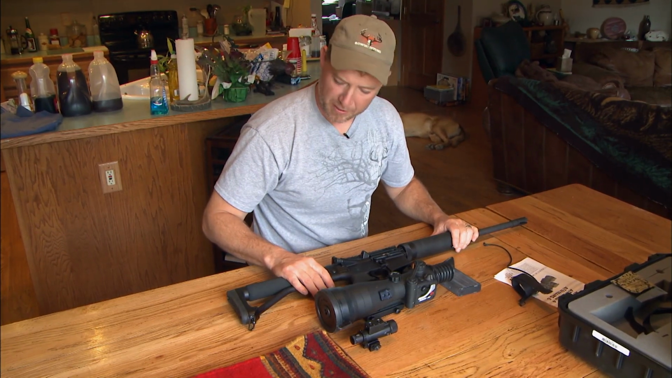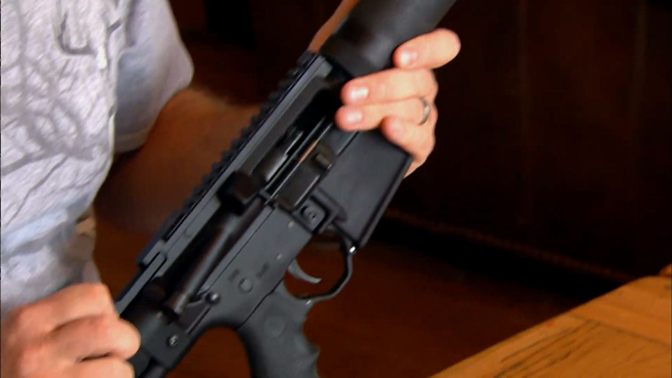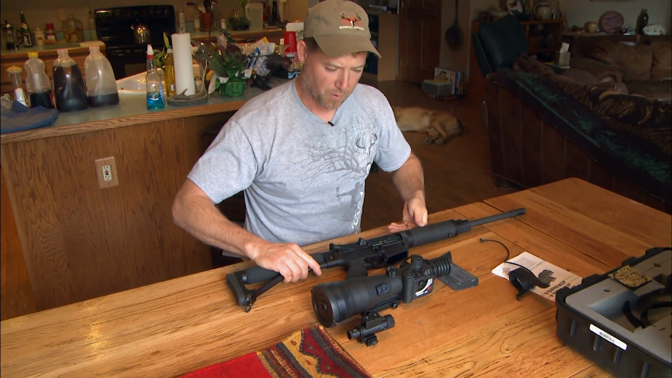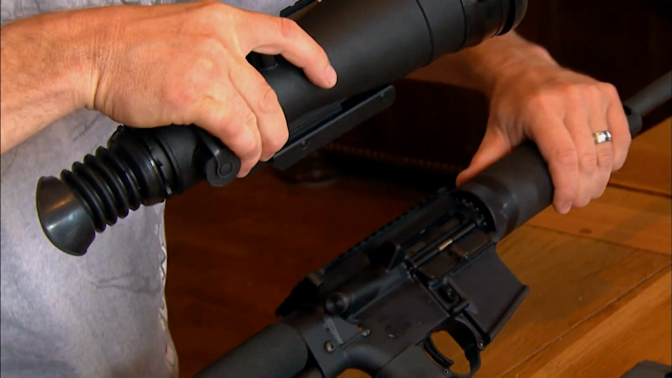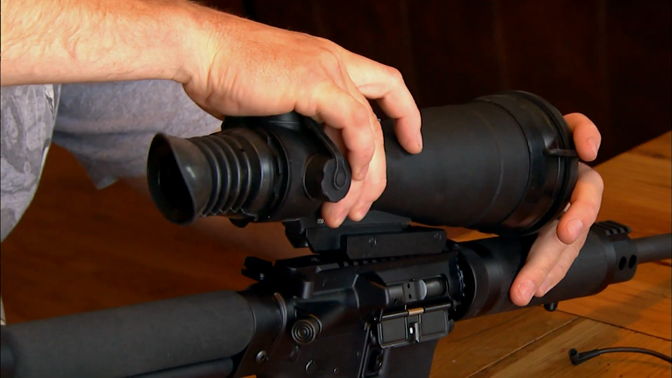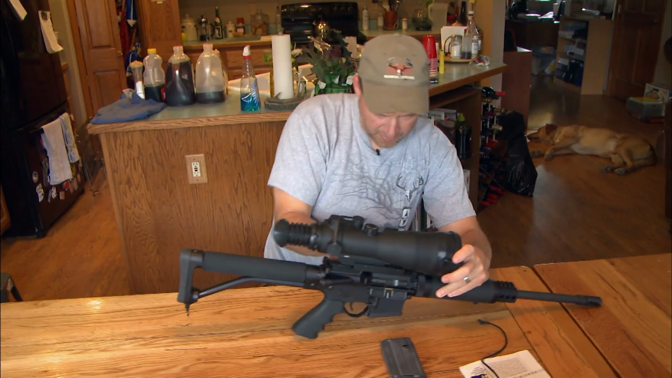I'm gonna go ahead and put this on my Rock River. Before you mess with any rifle, of course, first thing you wanna always do is make sure it's unloaded. I'm clear there. So what I'm gonna do is put this bad boy together. So the first thing it says is to put this right on my rail. So that's that on my rail right there.